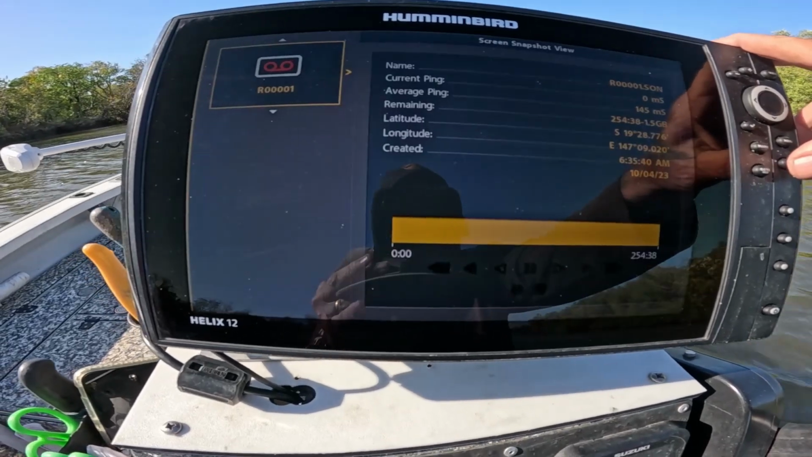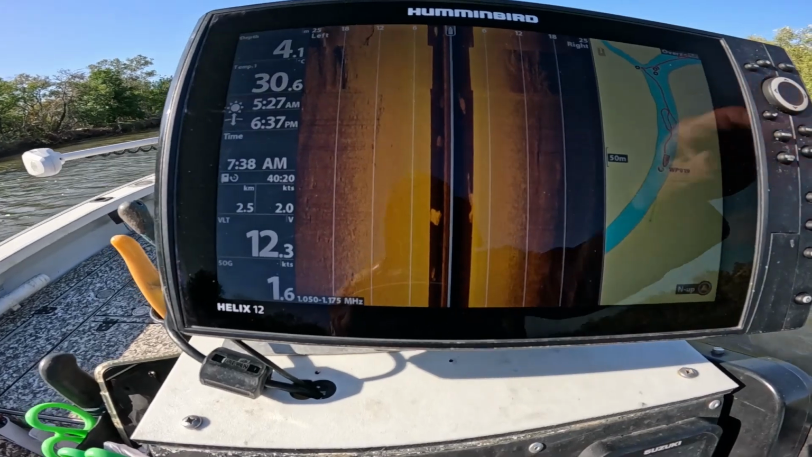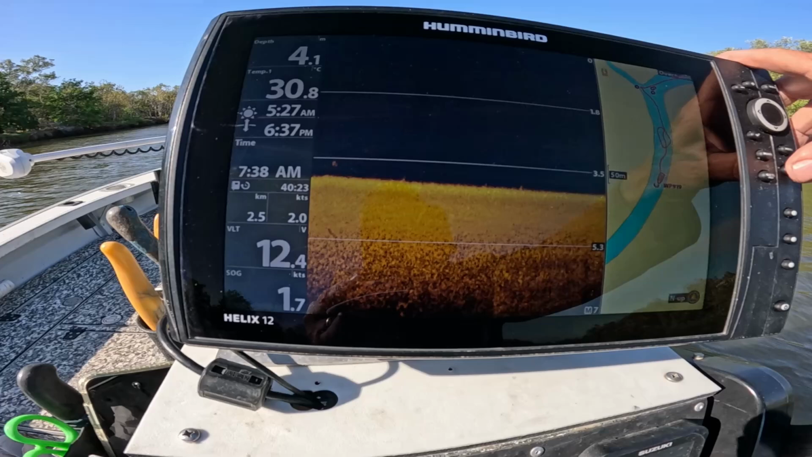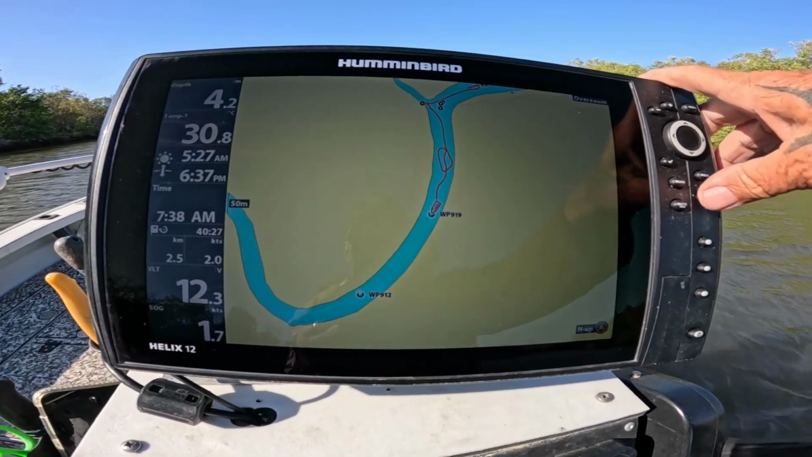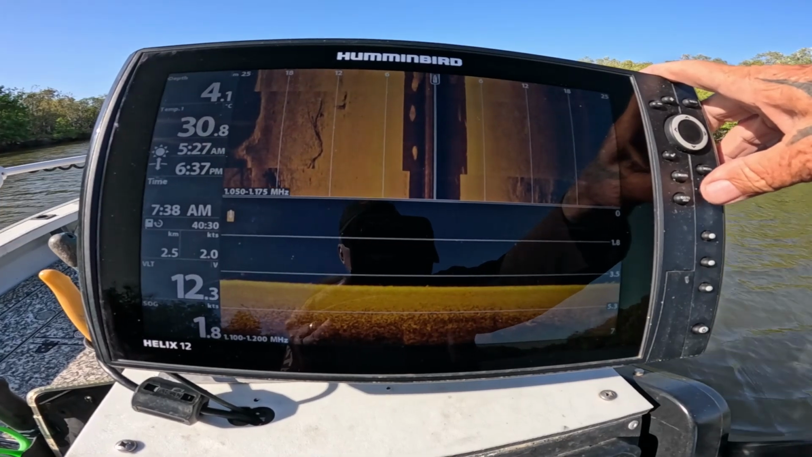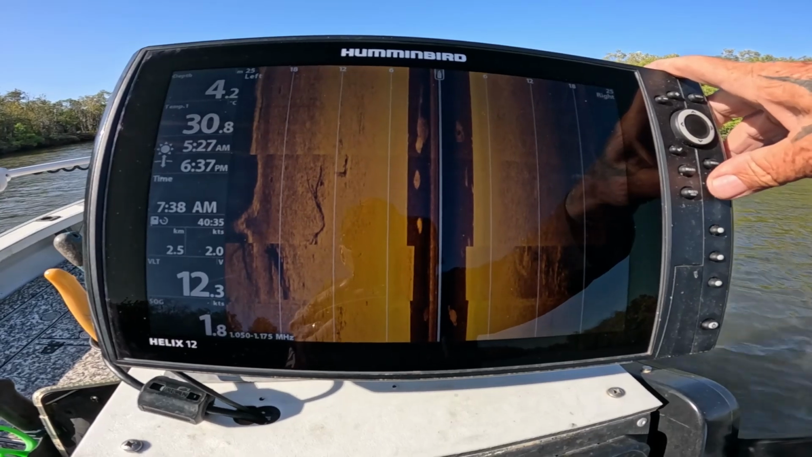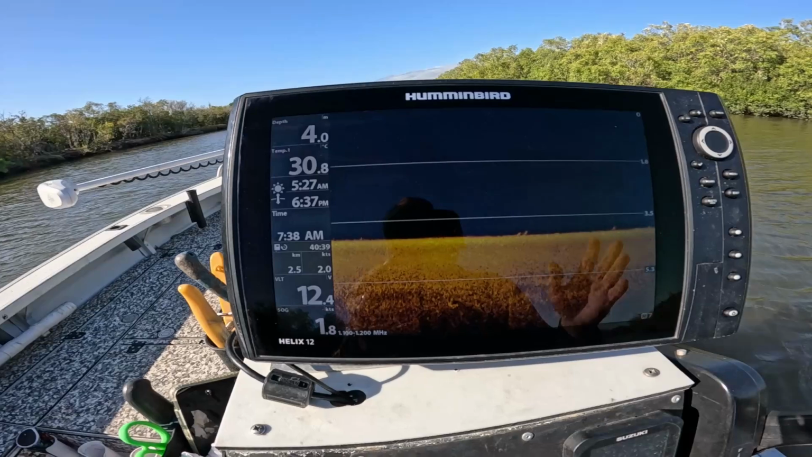Right, sonar, snapshots. So I have side imaging and Navionics, down imaging and Navionics, sonar and Navionics, and just Navionics, down imaging and side imaging, and that is it. Back to where we started. The rest is hidden. I don't need it. It doesn't do anything for me.